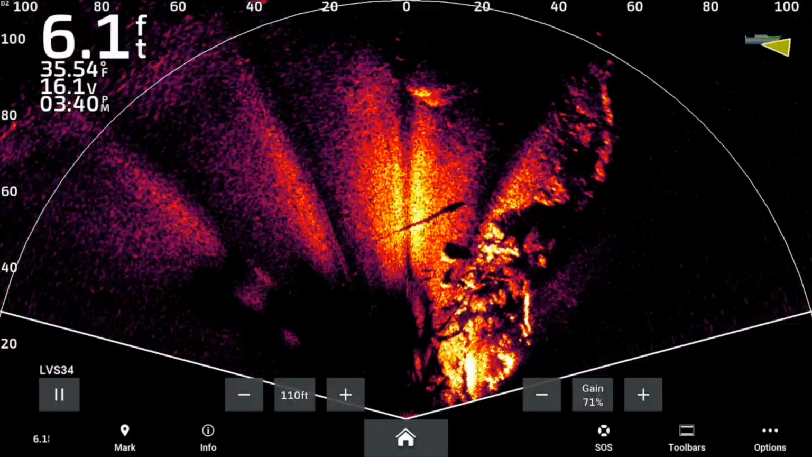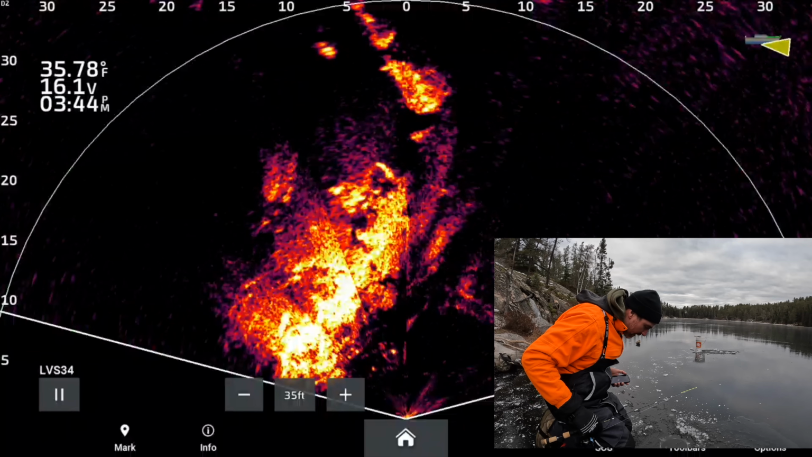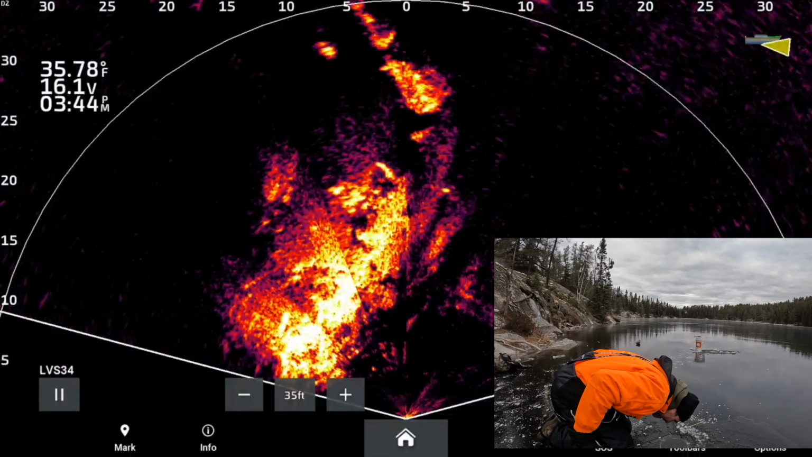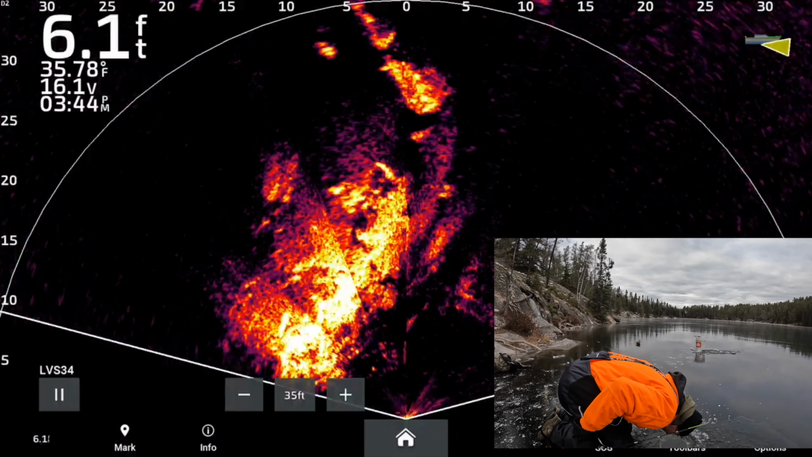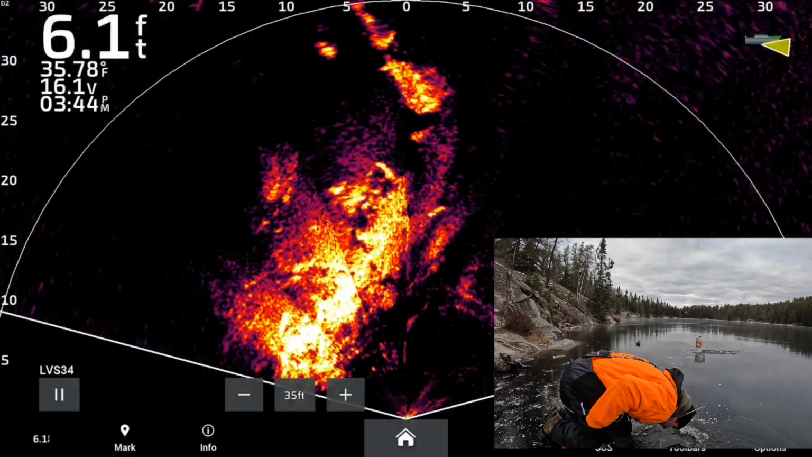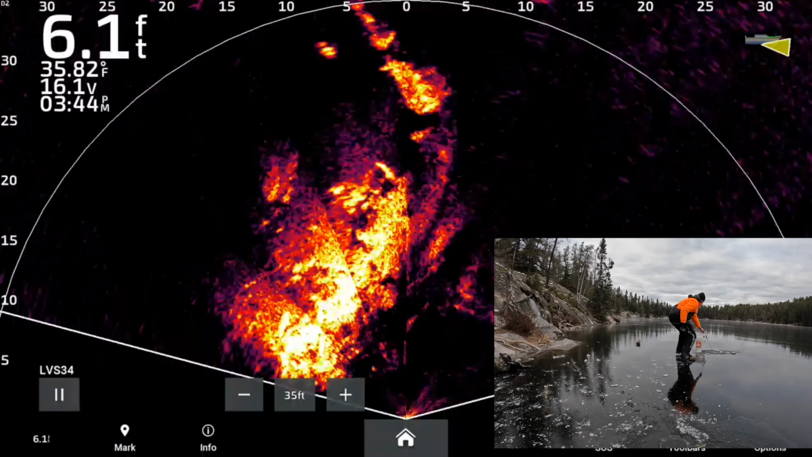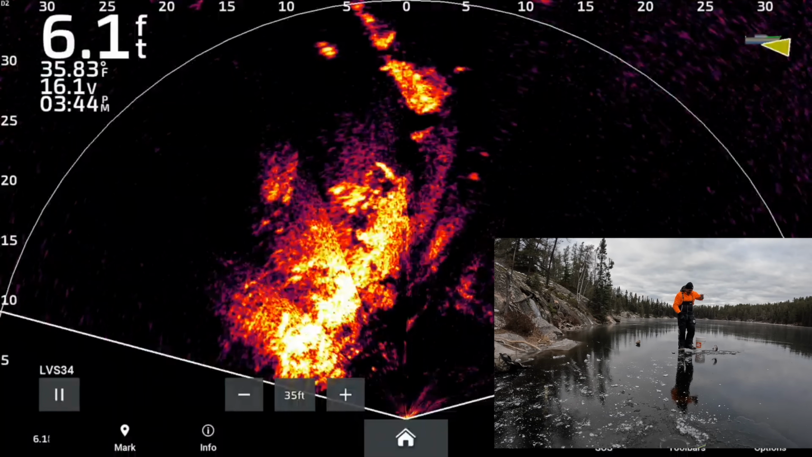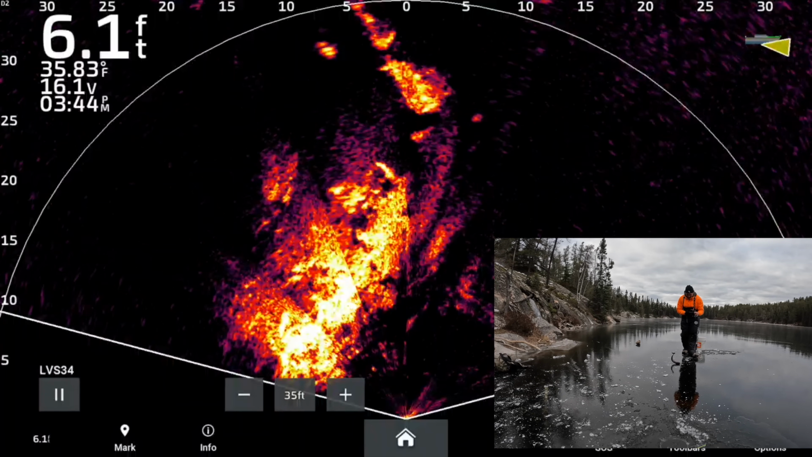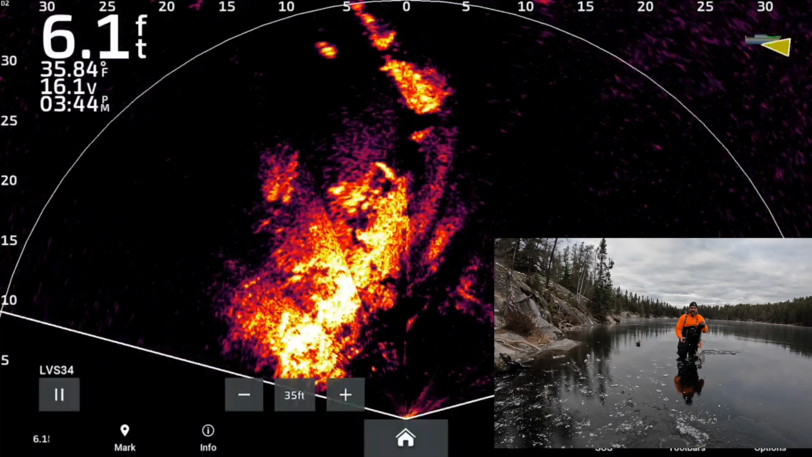And back to our deadline. Okay, so we're jigging out front here. I don't need all these graphs, I can just see. Oh, fish on. Right on. Got me one. I think I strapped her into the bucket.